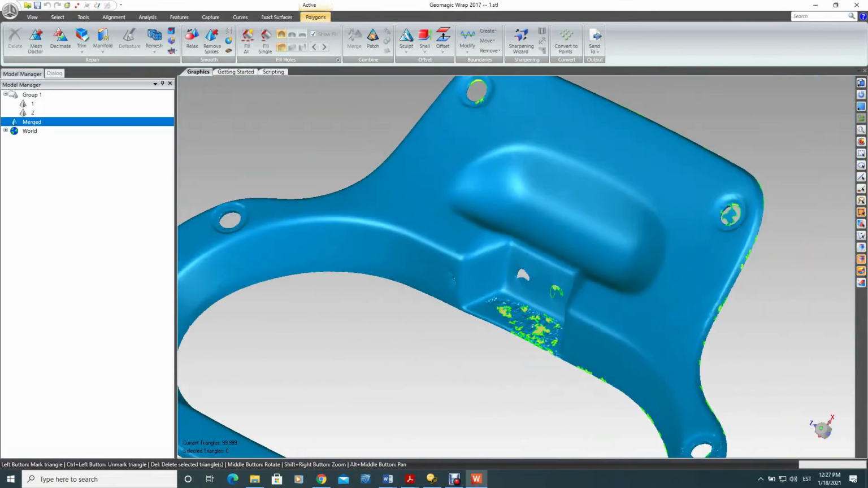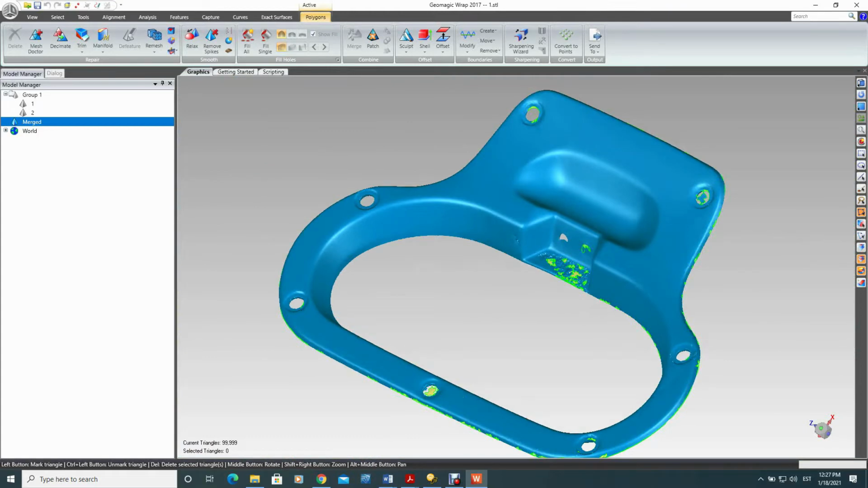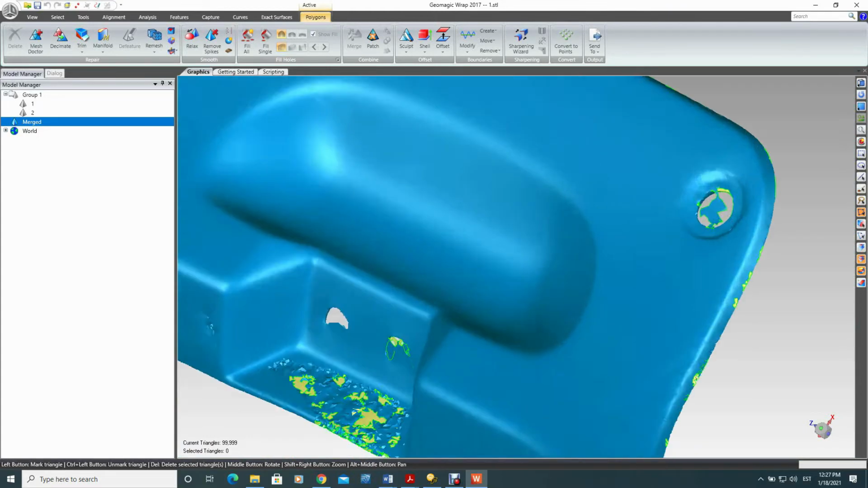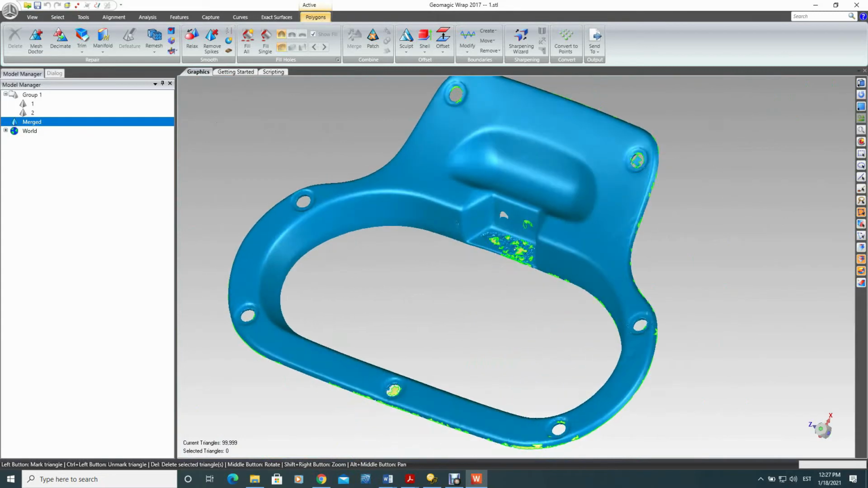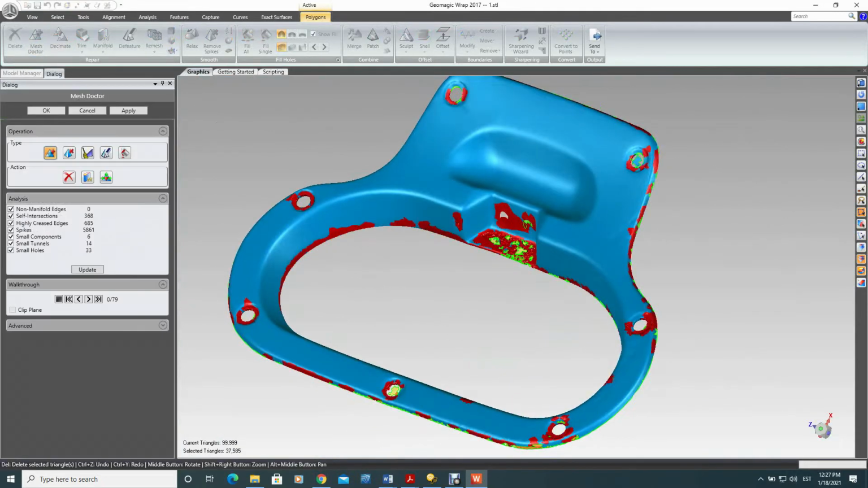Actually, with this particular scanner, the Nikon scanner, its resolution is quite high, and it is advisable to use this 10% as a rule of thumb, meaning that we will only keep 10% of the original data.